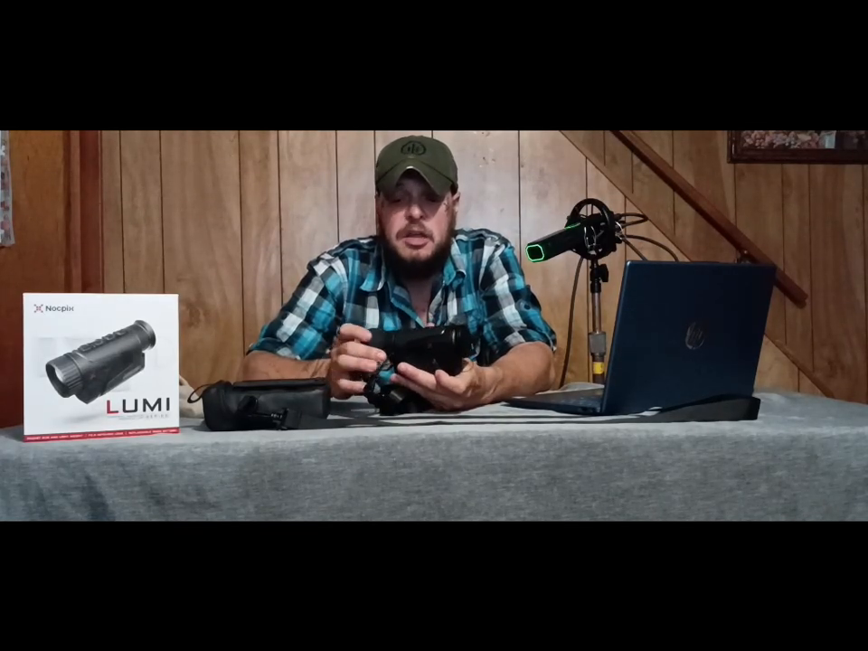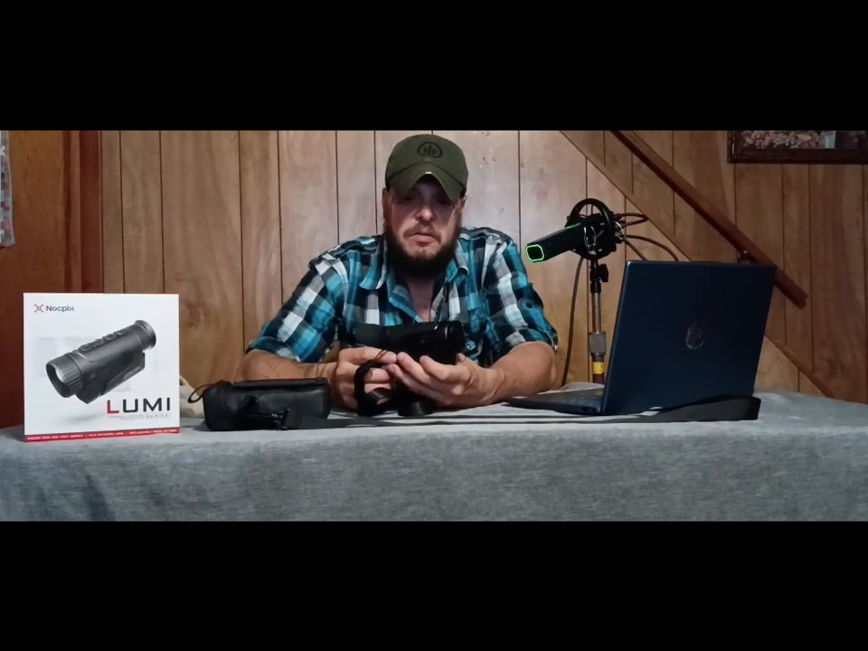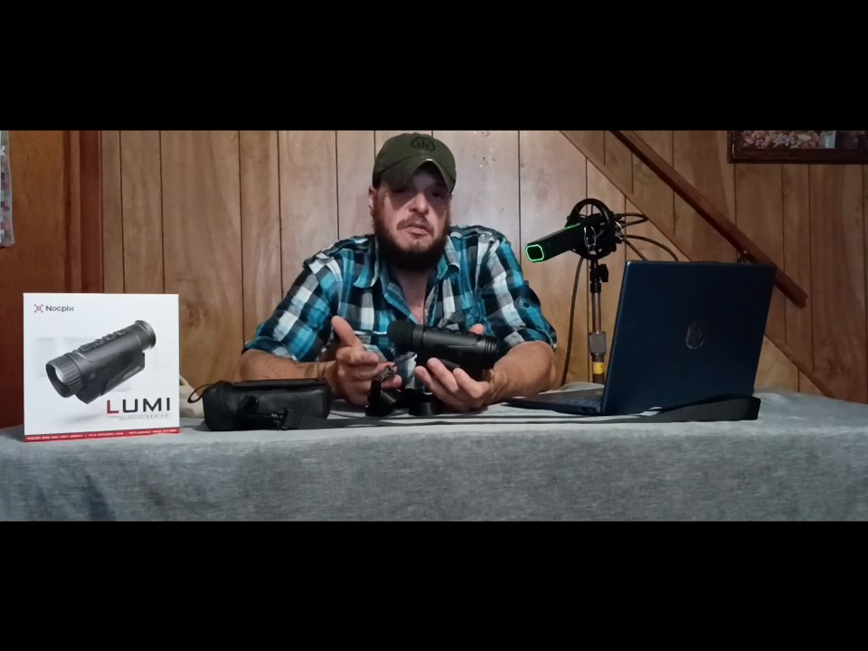For predator hunting, if you're hunting relatively small areas and you don't have a lot of wide open areas where you're going to be taking long range shots, then this will be perfectly fine. You'll get by fine. You'll kill a lot of dogs, a lot of foxes and raccoons and whatever. Like I said, if you're using this in a relatively small area, where you're not taking long range shots, then you'll get by fine. 200 yards, 250, no problem.